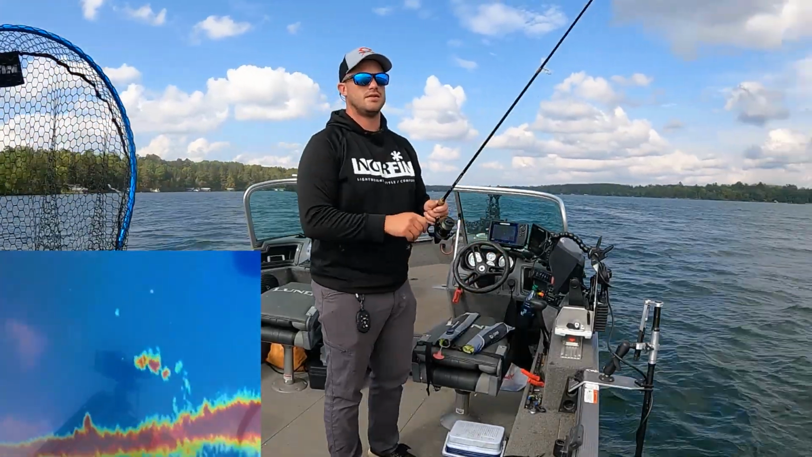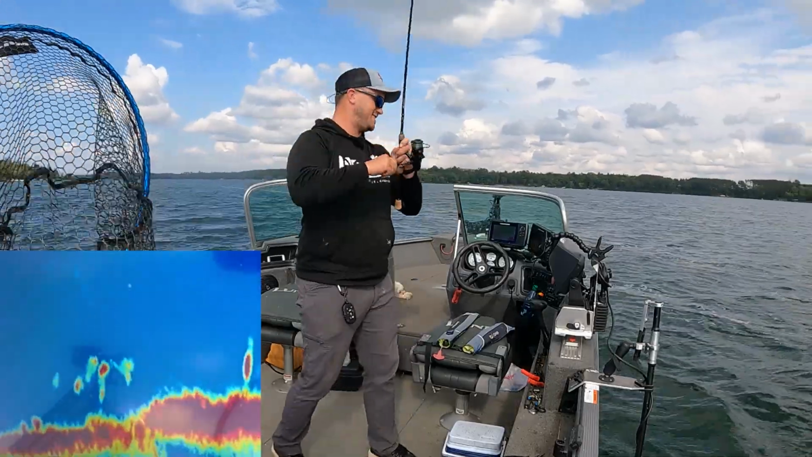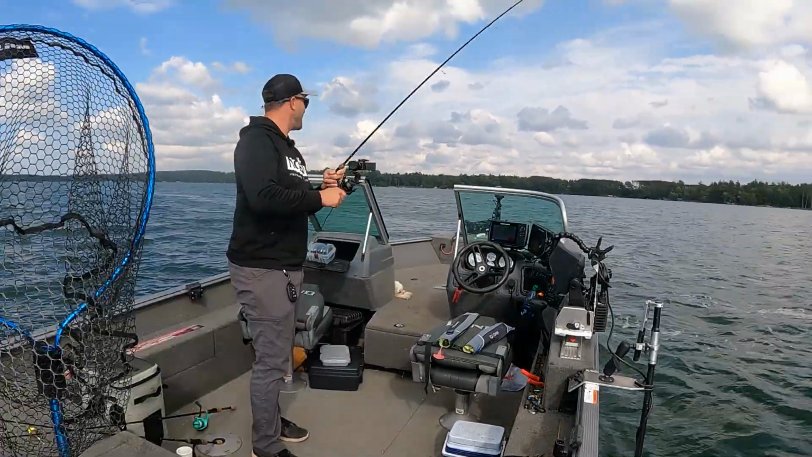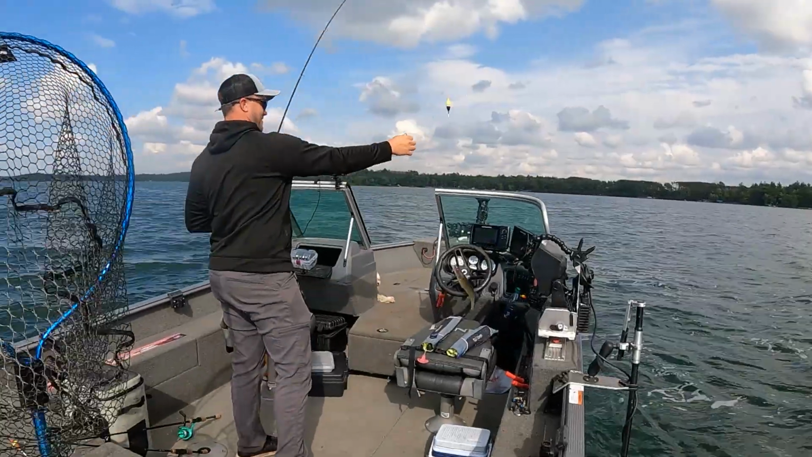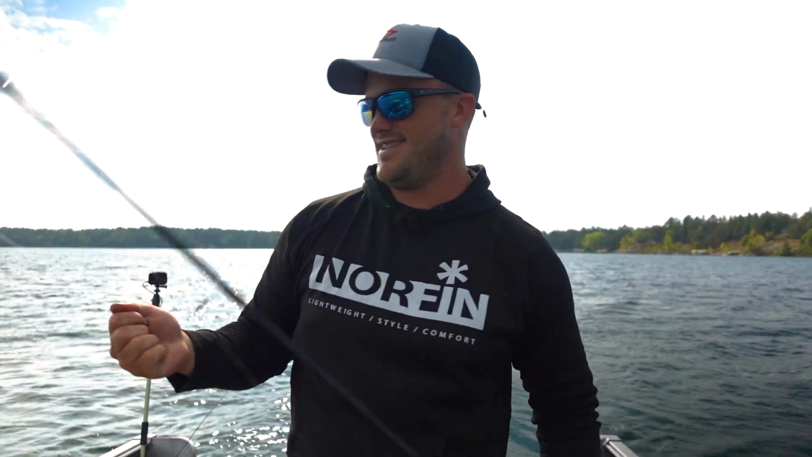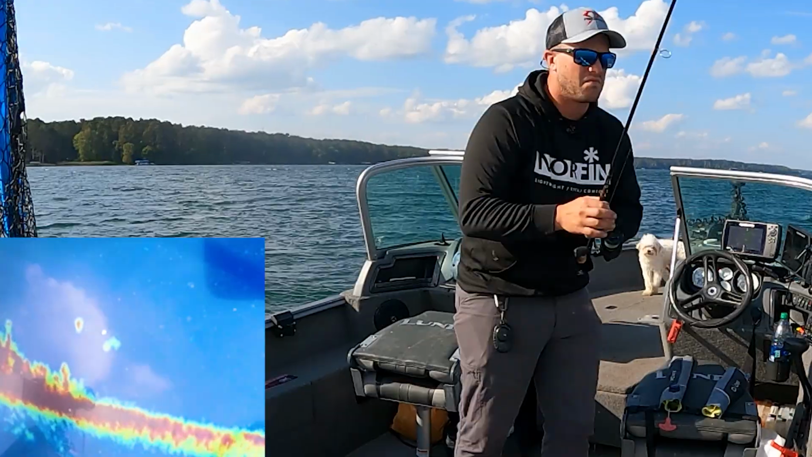I lost it. Look down, my bobber's down. Oh jeez. I just saw a new group of fish, so I was moving over to it. Sure enough, another walleye. Little guy.